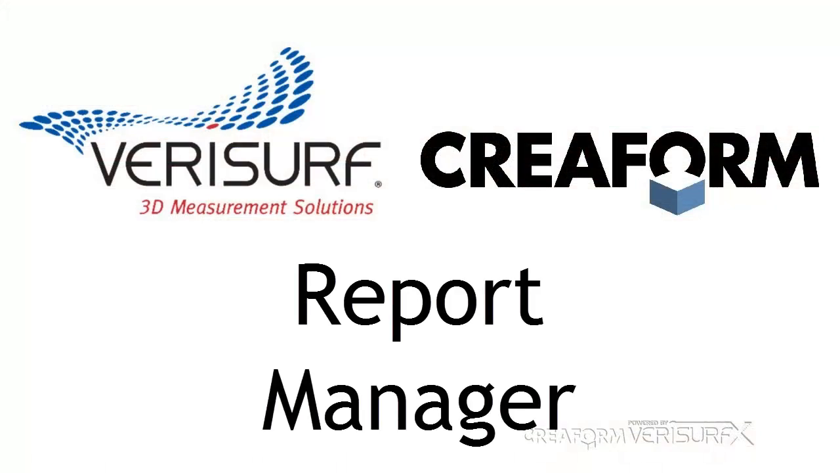We've seen how the HandyPROBE measures prismatic geometry. Next, we'll see how to analyze and report the results. We briefly saw the report manager when we reported our inspection results. Next, we'll take a closer look as we analyze and report our prismatic features.